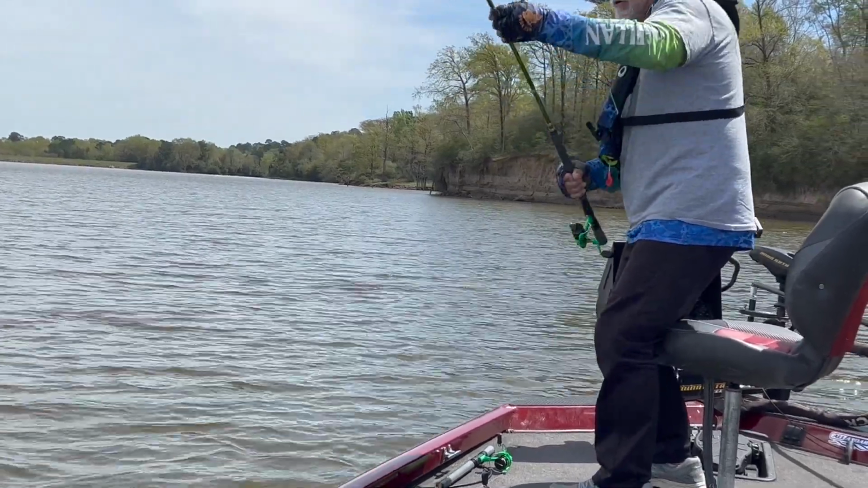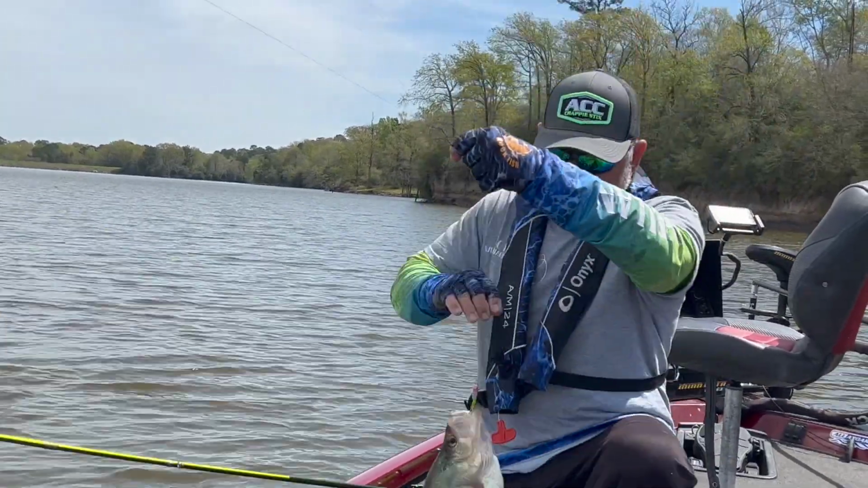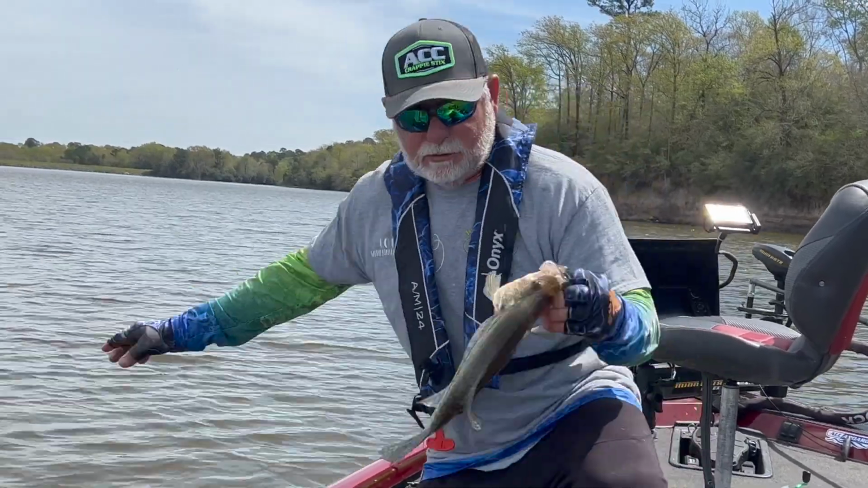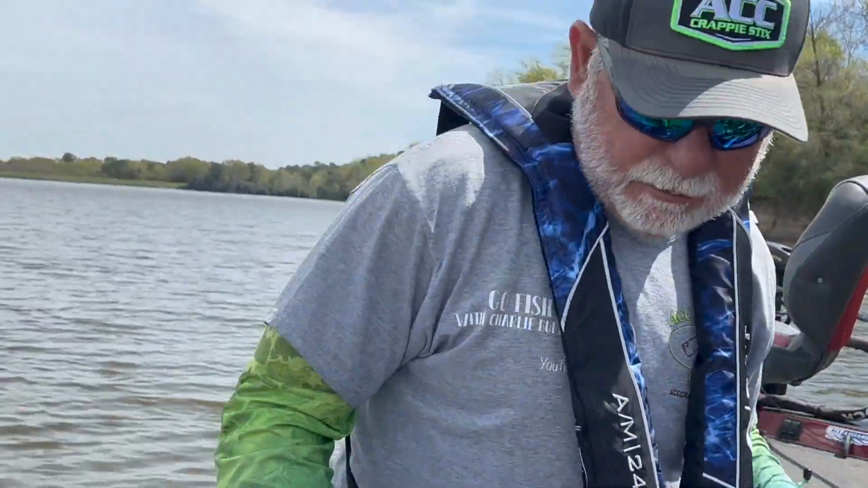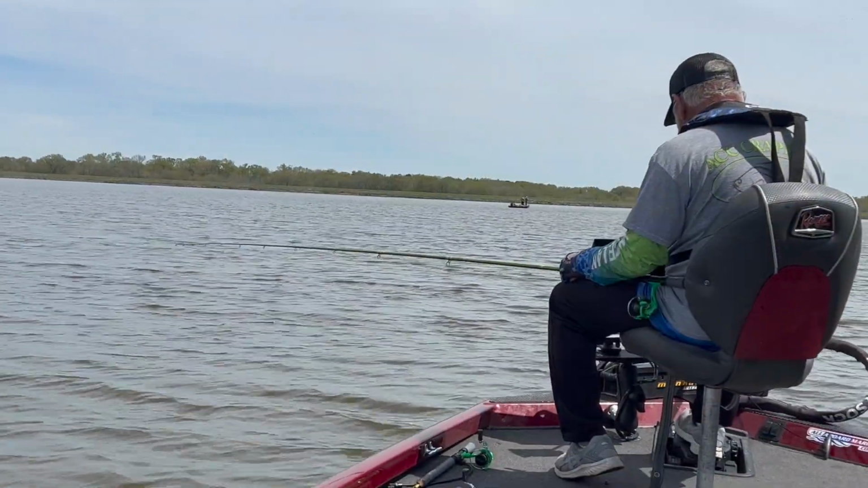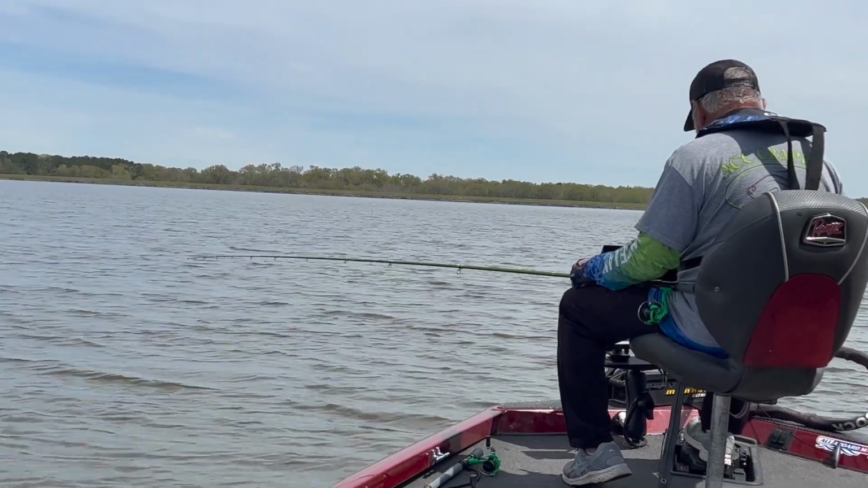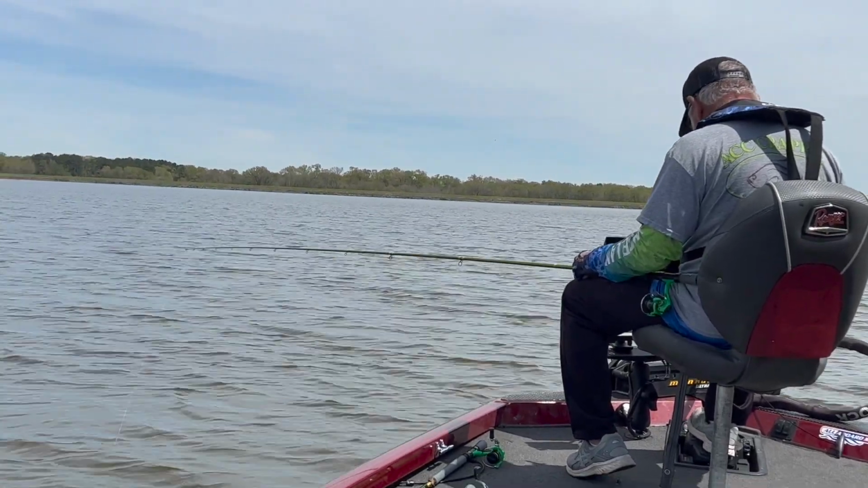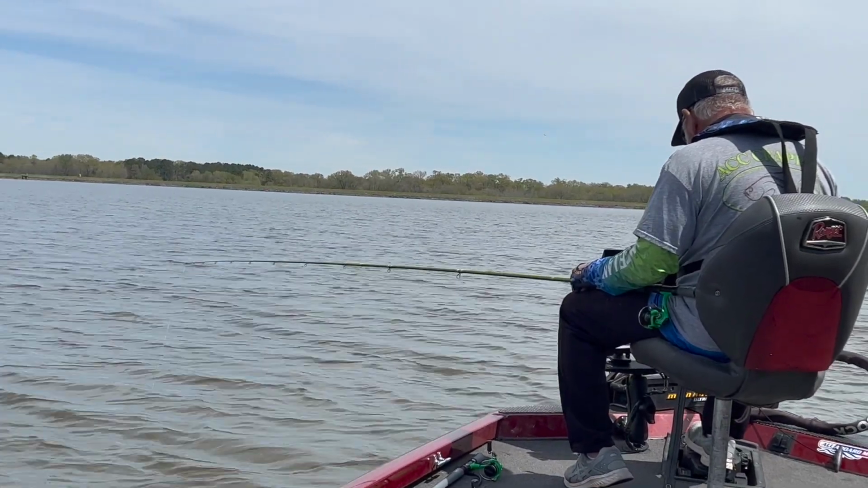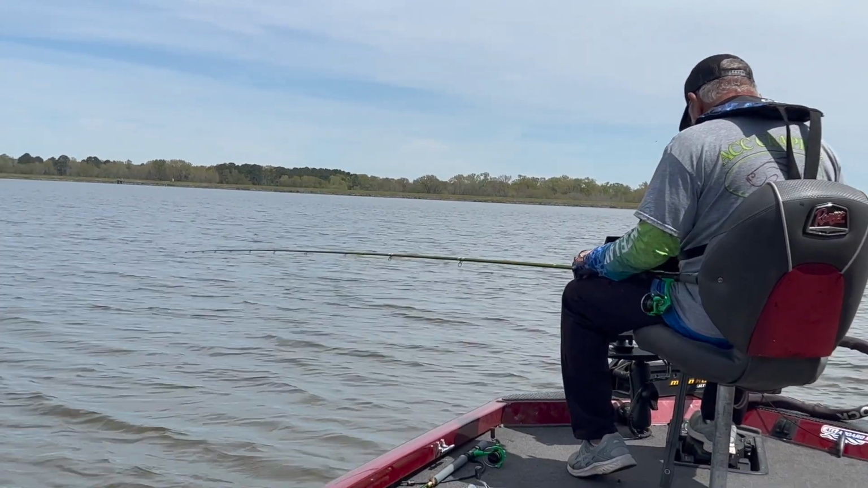Come on. Oh! Charlie Chicken does it again. Yeah, chasing these chickens is fun when they cooperate. Now, the other day we were out here, it was not fun. As soon as that jig hit the water, they were gone. But these fish, I think they've had a chance to settle down.